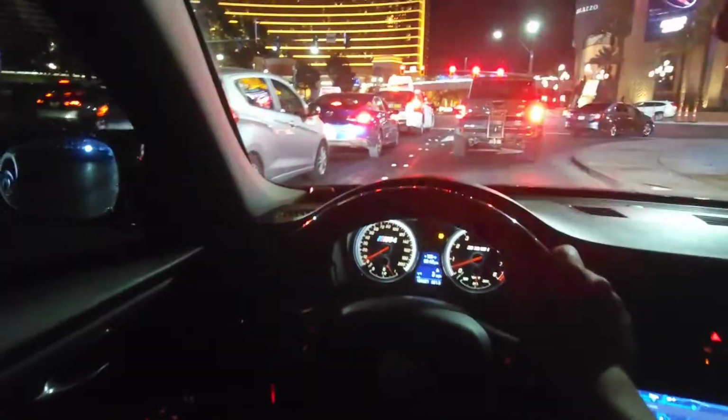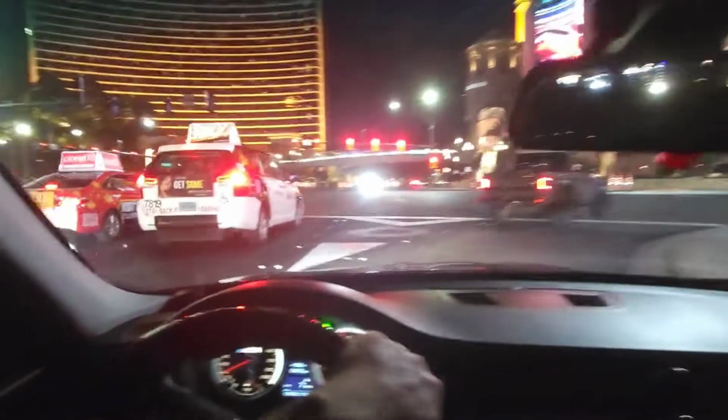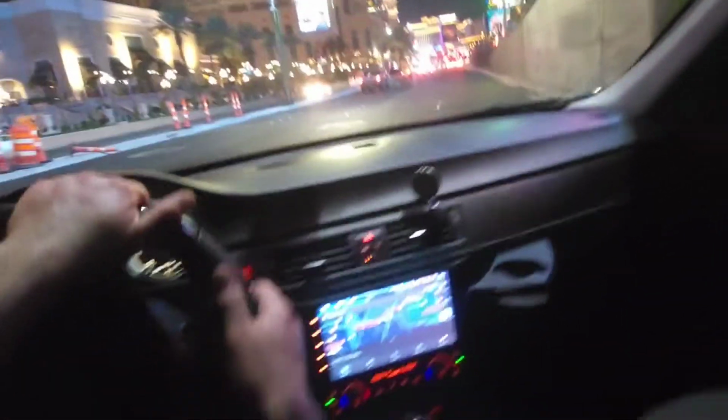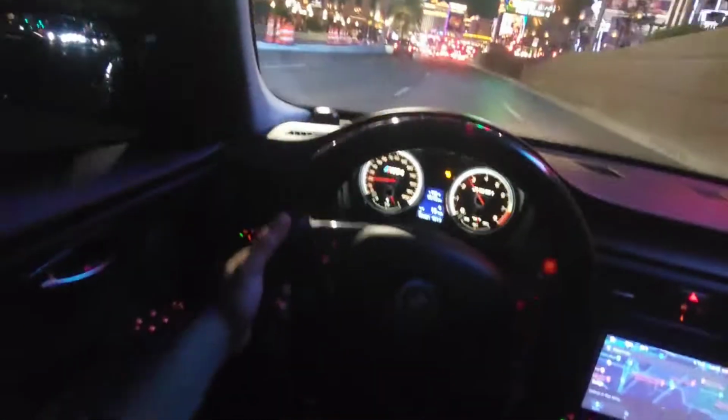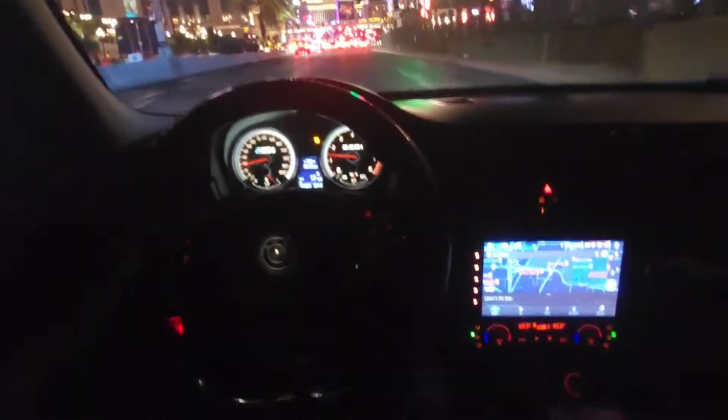I really like the 340i with the B58. But I kind of like the 240i. But the new one only comes in automatic.